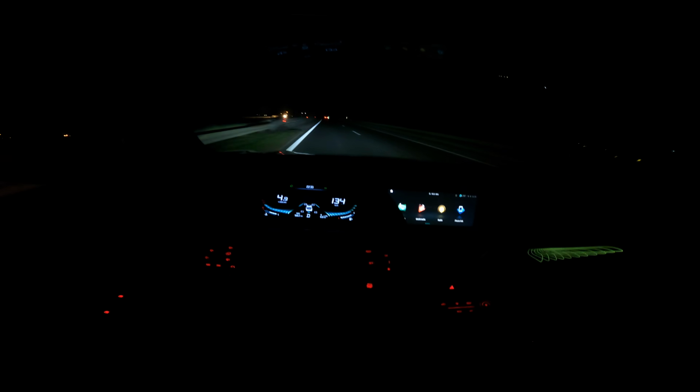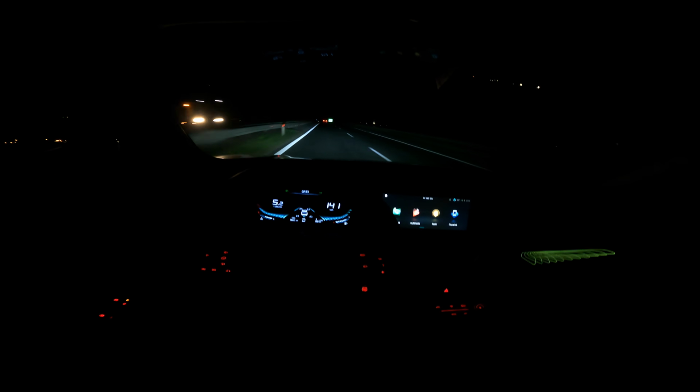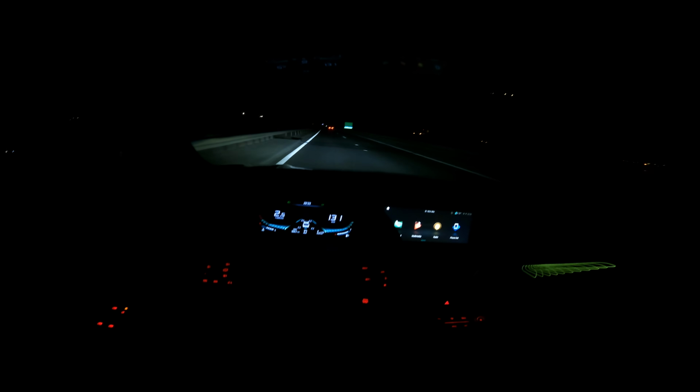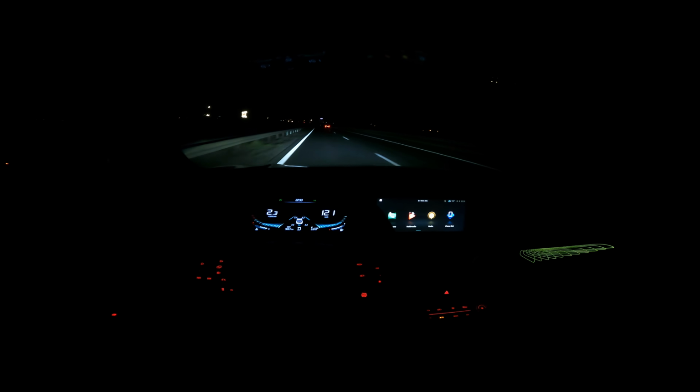This is a little uphill and then going downhill slightly. Nice acceleration and normal. Good beam for the LED headlights, very good brightness. Now I'm going to switch to sport mode, and I'm just going to floor it.